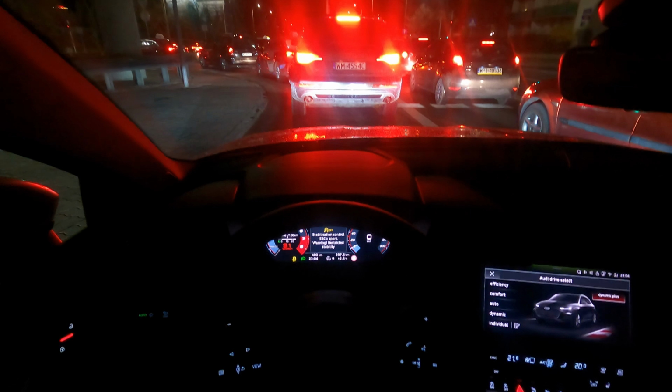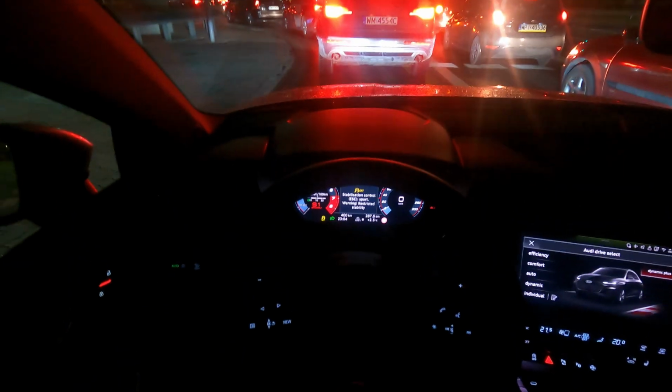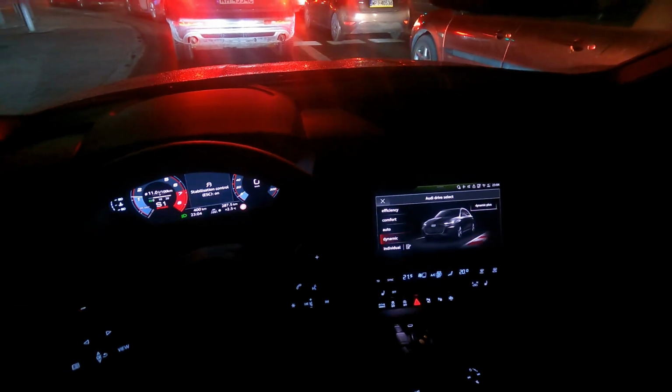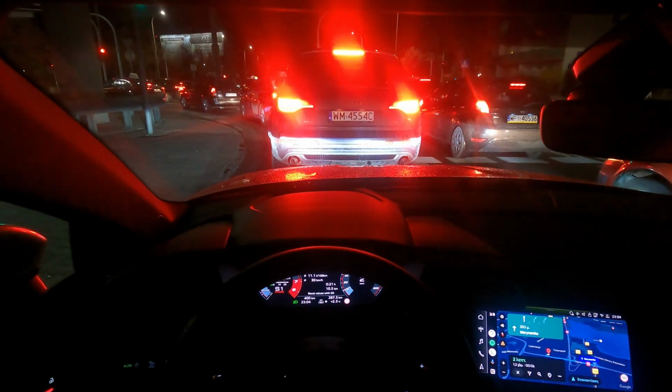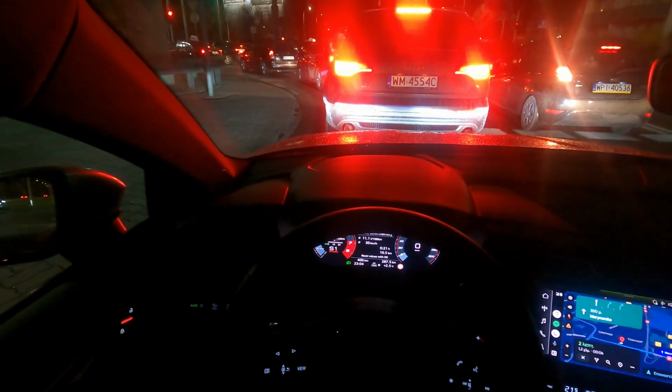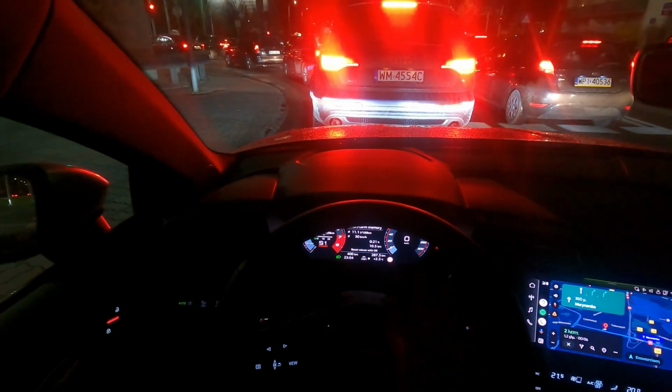Dynamic plus. Okay, so our stabilization control is not fully off. Let's put dynamic because the road is a bit wet. Now I'm doing the thing that I'm not supposed to do, which is wheel creeping, meaning using the clutch to just move a little meters forward. However, in traffic you have to do that thing.